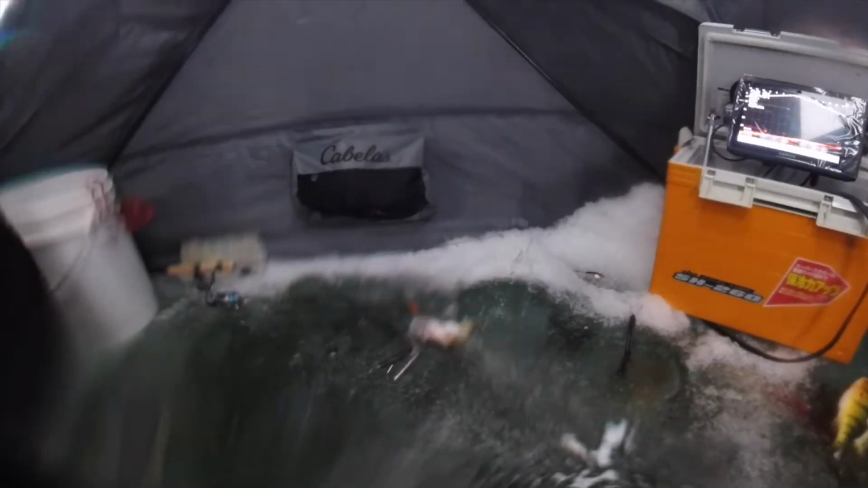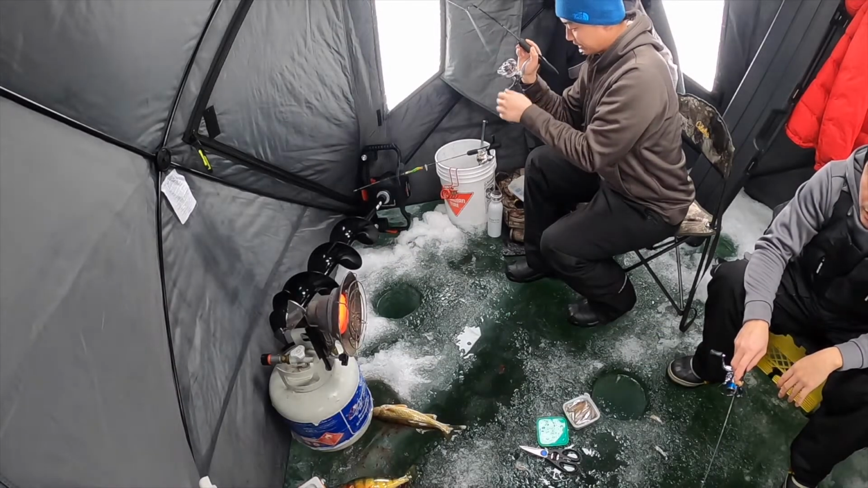Nice. We like all sizes of it. Nice job, eh? Kicked off strong. Perfect. Oh, see, look at the walleye swimming down. He swam right down to the bottom. It's on.